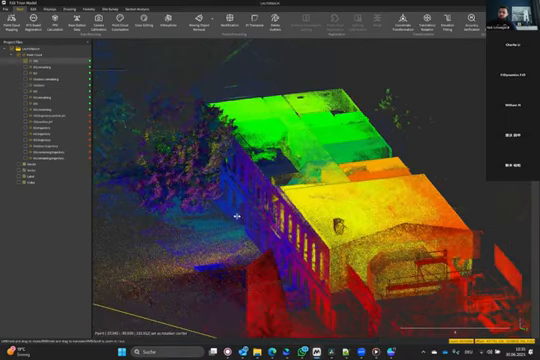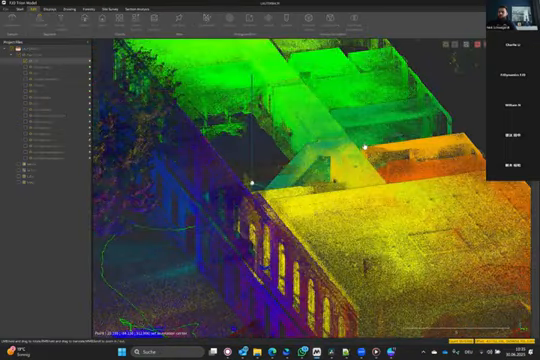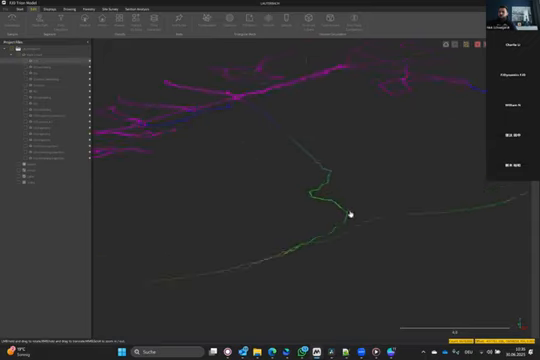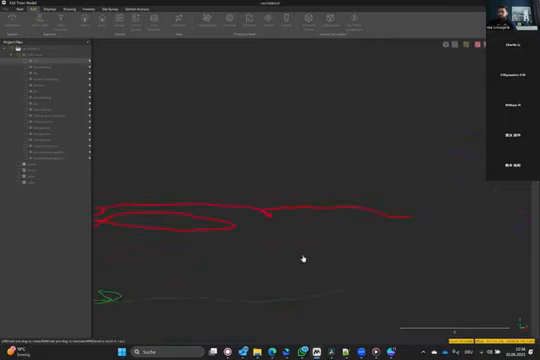And the first thing I will do is I will clip the point cloud by trajectory. So I see I started walking inside the building this way. So maybe let's crop it from here. And I walked outside the building at this point somewhere.